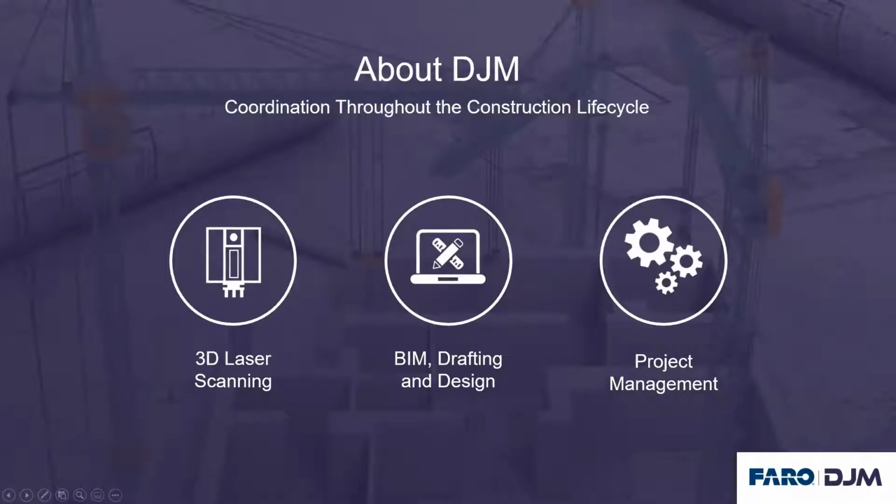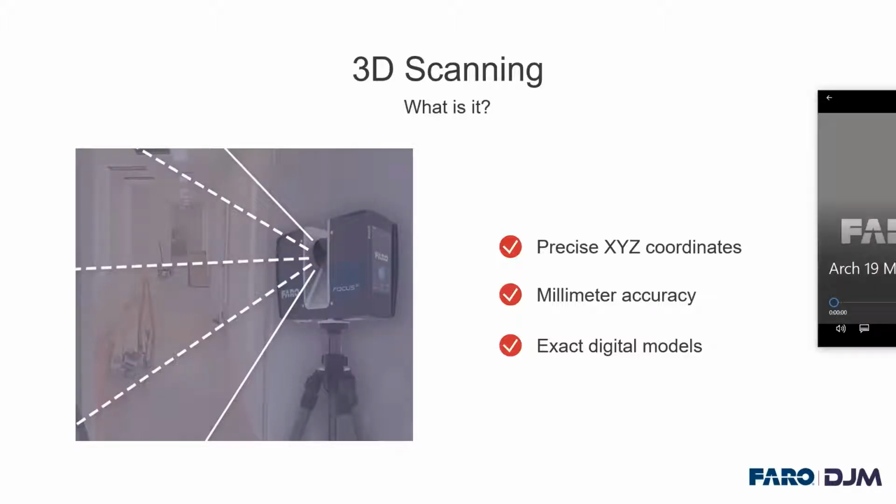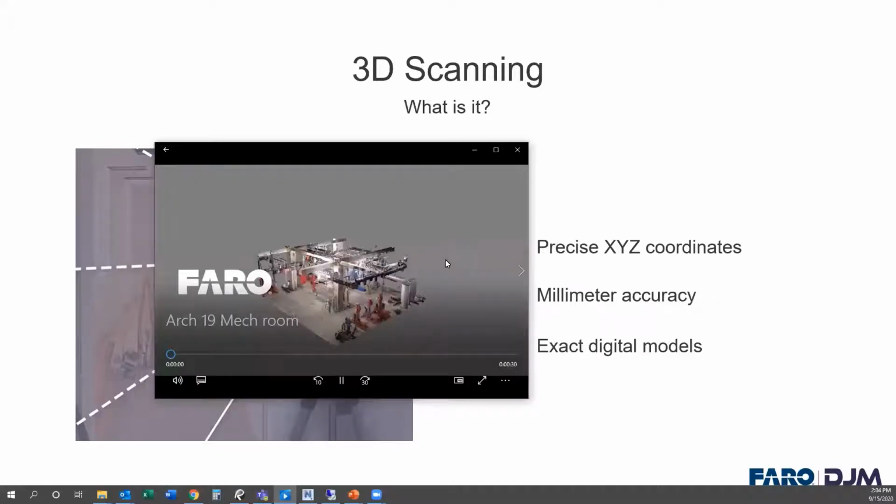So just to touch base briefly on 3D scanning and what it is. You see the FARO scanner, we use FARO. So you can see that machine up there. It's going to rotate in a 360-degree circle. It's going to send out a laser, and it's going to catch every surface and object in its path and create a digital file. I'll bring a video in for you. Here's a little visual just to show you what that looks like.